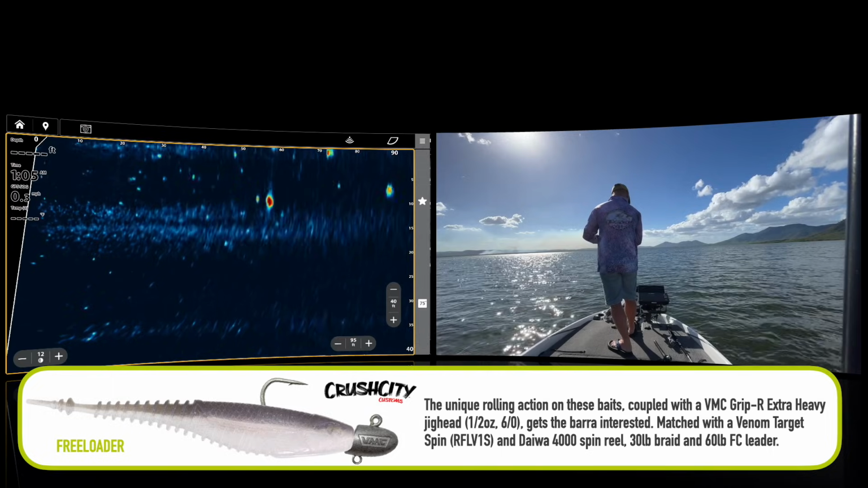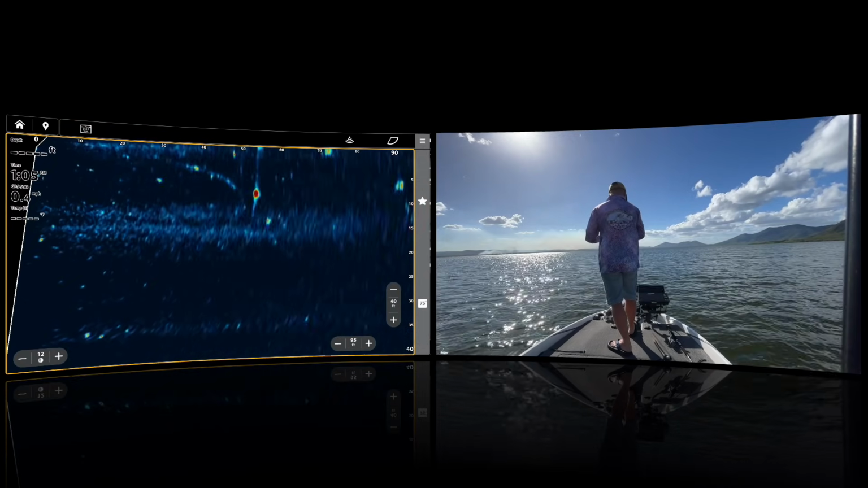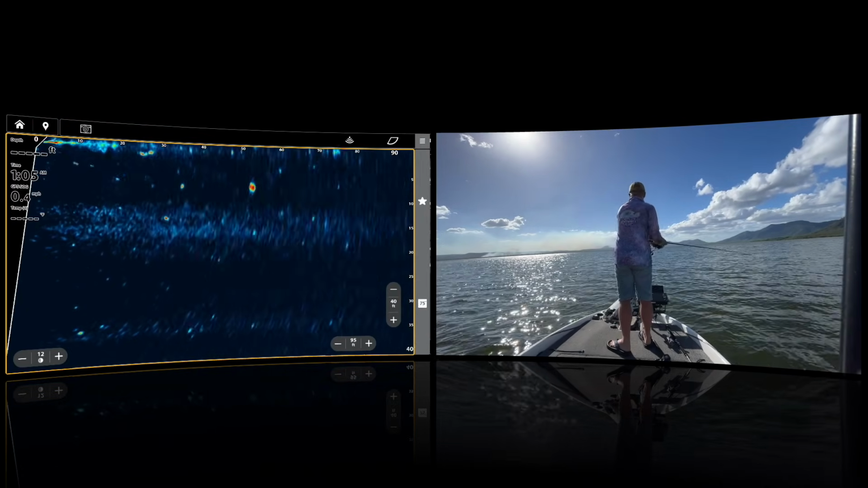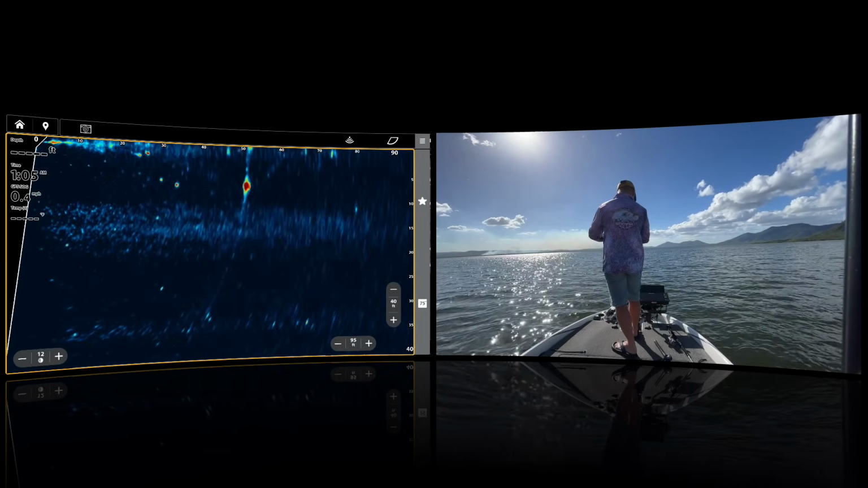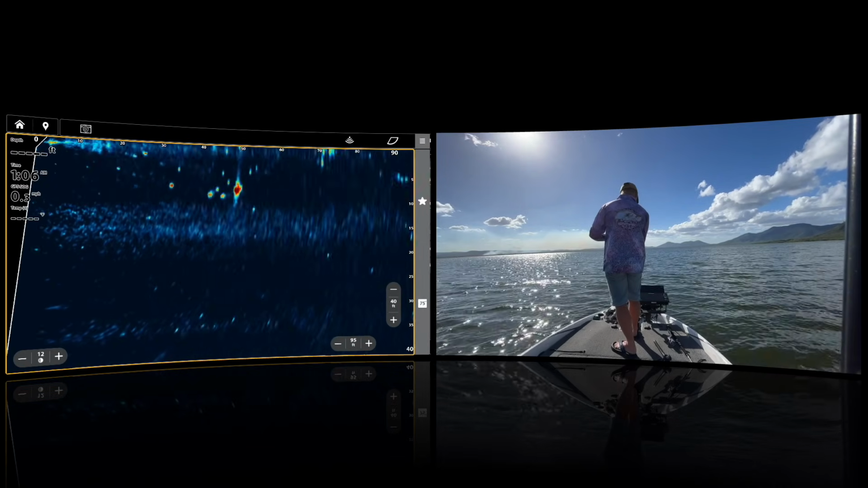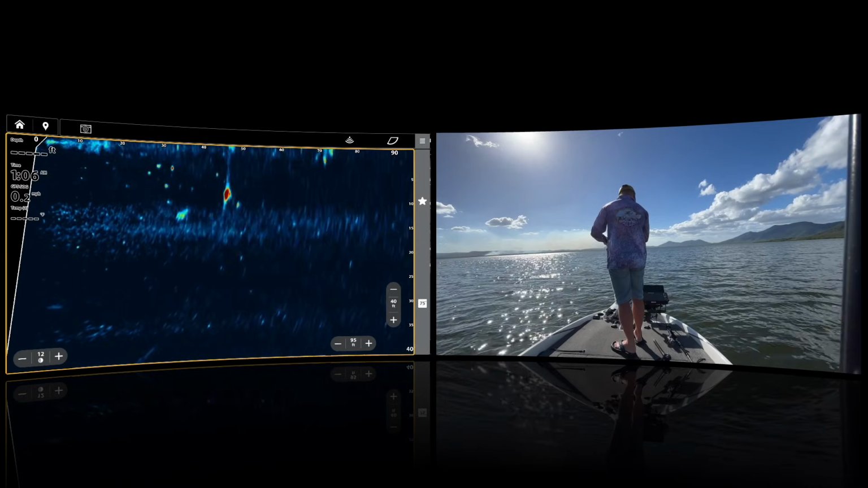Now, let me explain exactly what is happening here. On the right, of course, is the camera feed. On the left is the embedded forward view on the Humminbird Megalive 2. The embed I don't have on there at the moment, it's not working, is the Garmin perspective mode. I'm seeing which way this BARRA's mooching on the perspective mode, and then that forward mode lets me see the depth. You see the lure right next to the barramundi here.